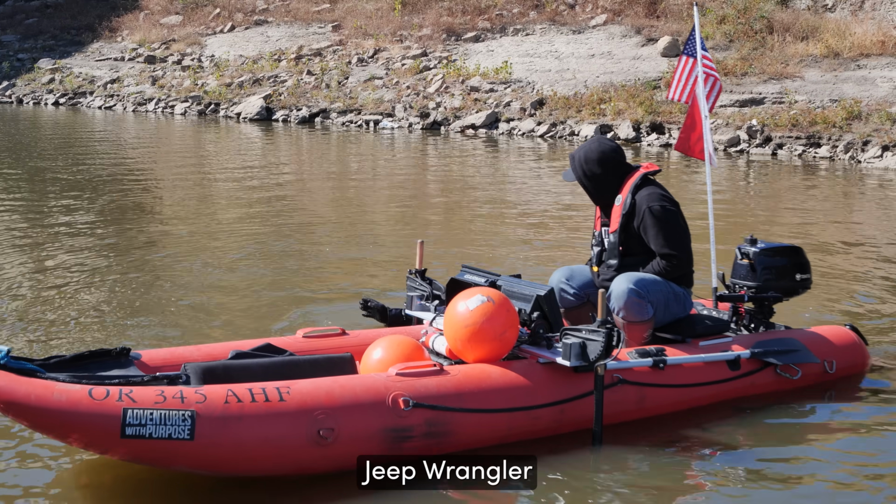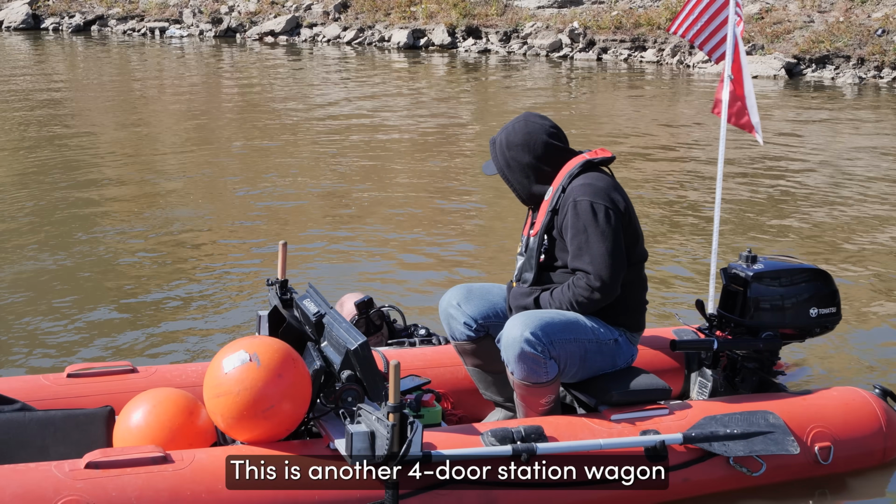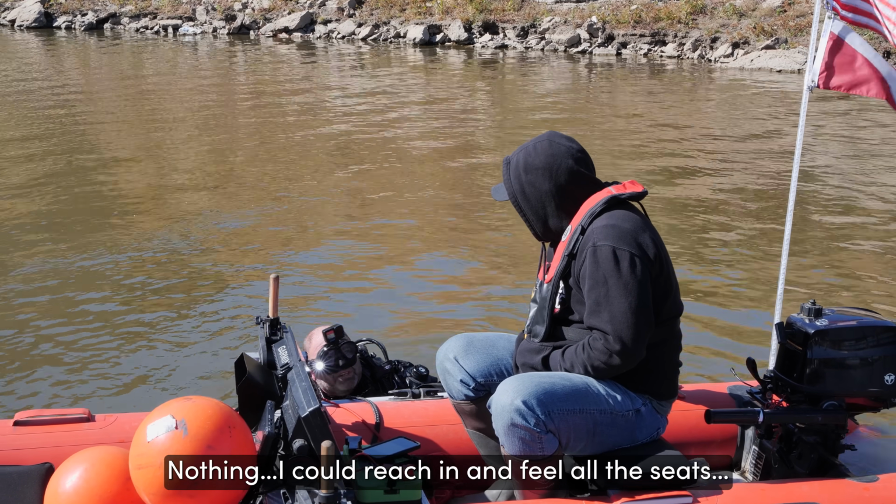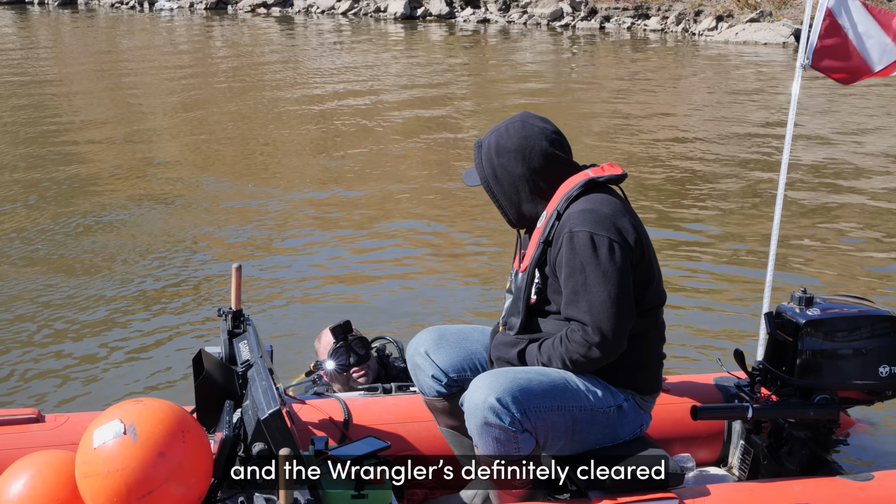Jeep Wrangler. Jeep Wrangler. Yep. Okay. This is another 4-door station wagon. Okay. So no plates, no badges, nothing. I can reach in, feel all the seats. Okay. Nothing in that one. I'm happy with that one's cleared, and the Wrangler's definitely cleared.